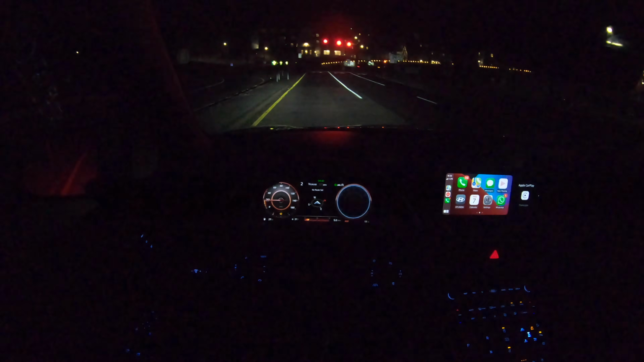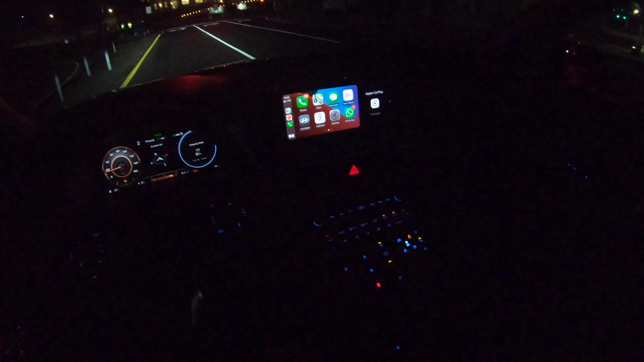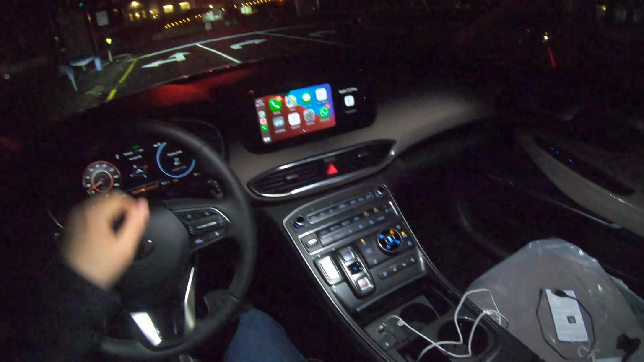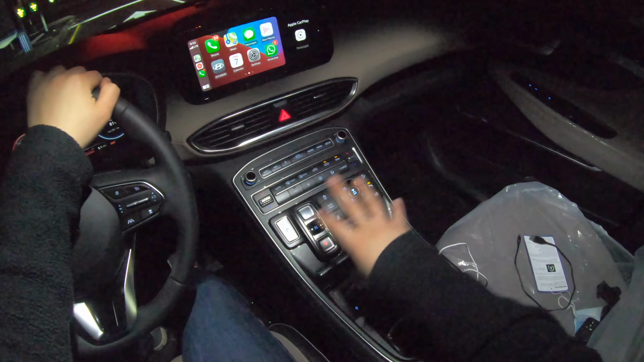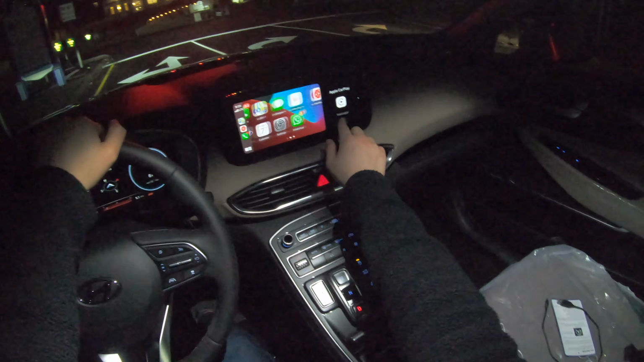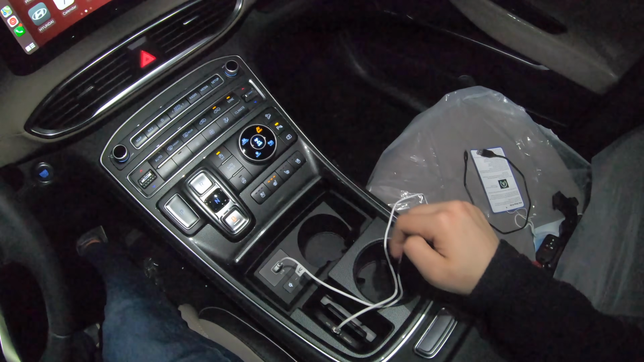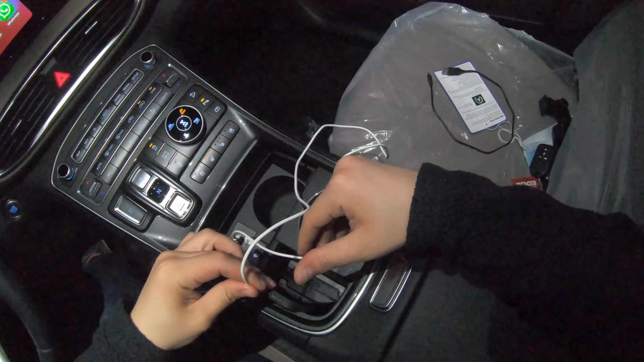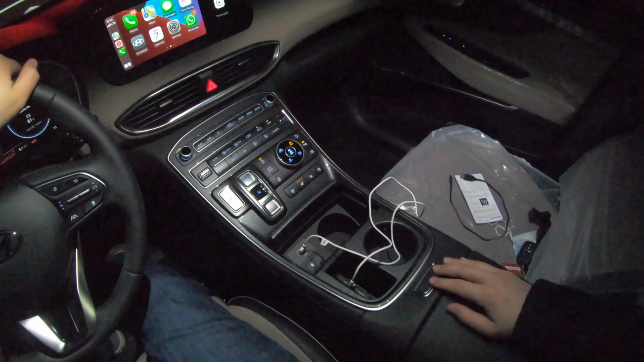Go all the way down to the first gear, and the heated steering wheel is kind of hot. Here is the middle console. It's nice. Apple CarPlay, and there is a USB, 2 cup holders right here. There's a place where I could put my phone. Basically my phone just gets pushed inside so it doesn't move around.